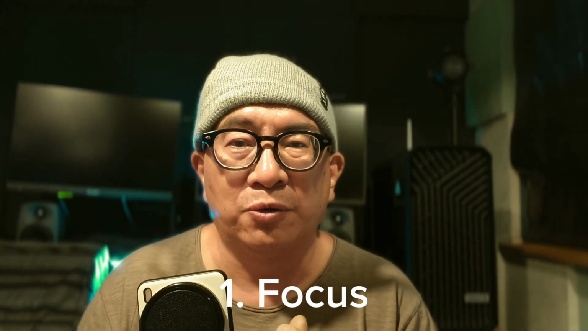Okay, let me tell you. You get the advantages of some of the features in the Vivo X200 Pro, which I think help solve the common challenges in infrared photography. The first one is focus. You can't really focus in infrared because I think the Vivo X200 Pro uses visible light to do autofocus, right?